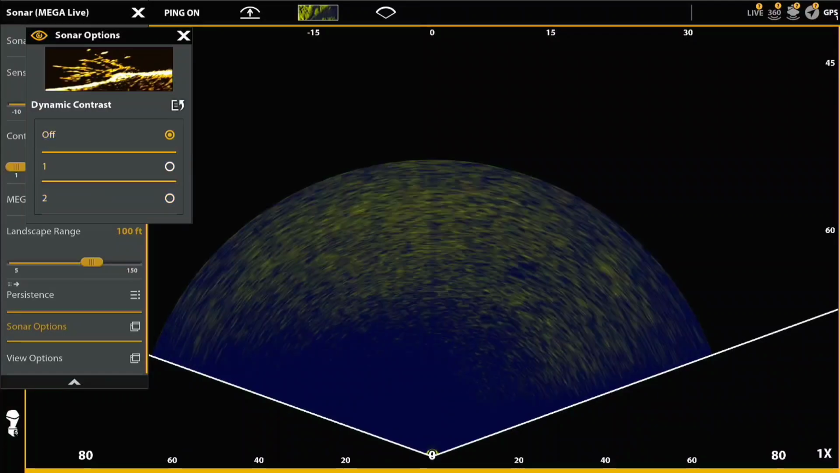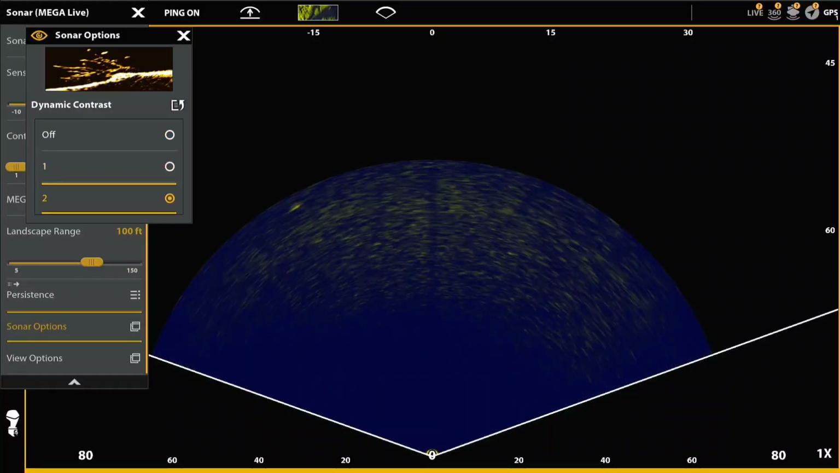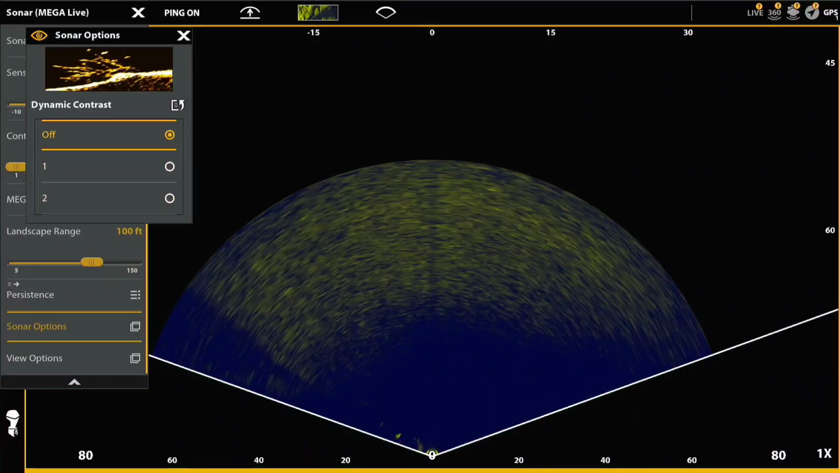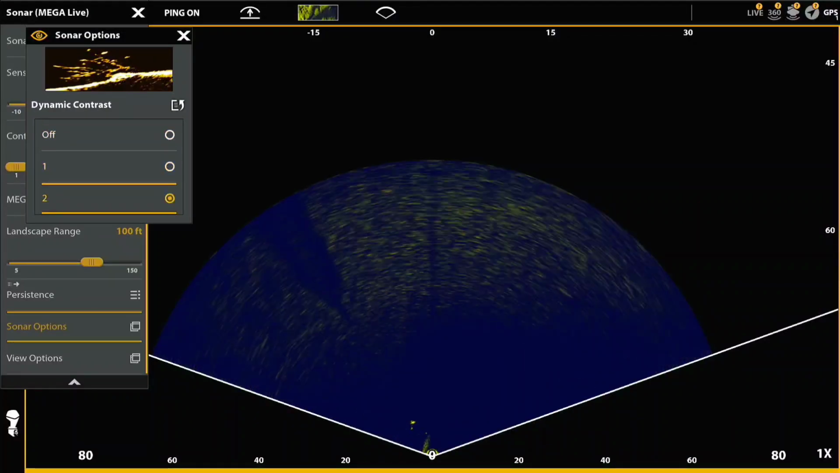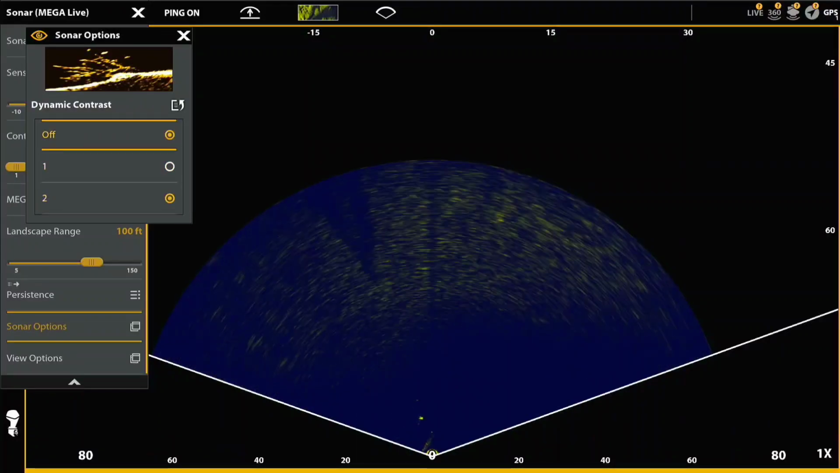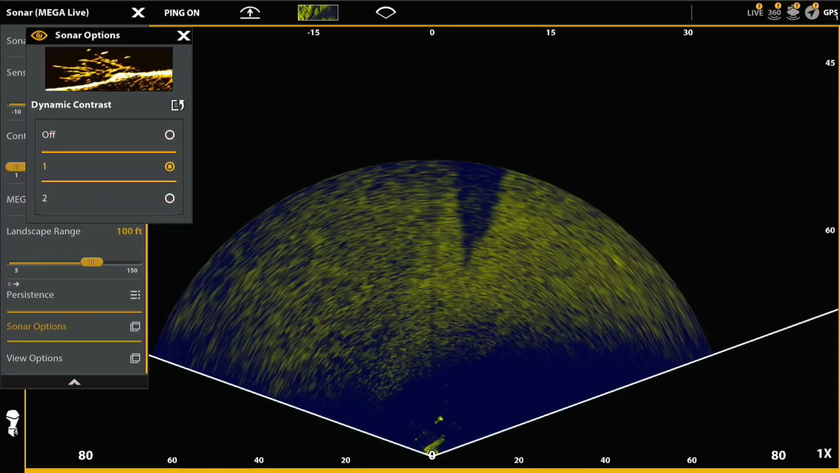So here in a second, we're going to see the fish showing up on the 70-foot border and come across, and again, off, 1, and 2 on the dynamic contrast. Definitely 1, the bottom just sort of blows out everything, in my opinion. So it's sort of between 2 and off, and again, I prefer the off in this case.